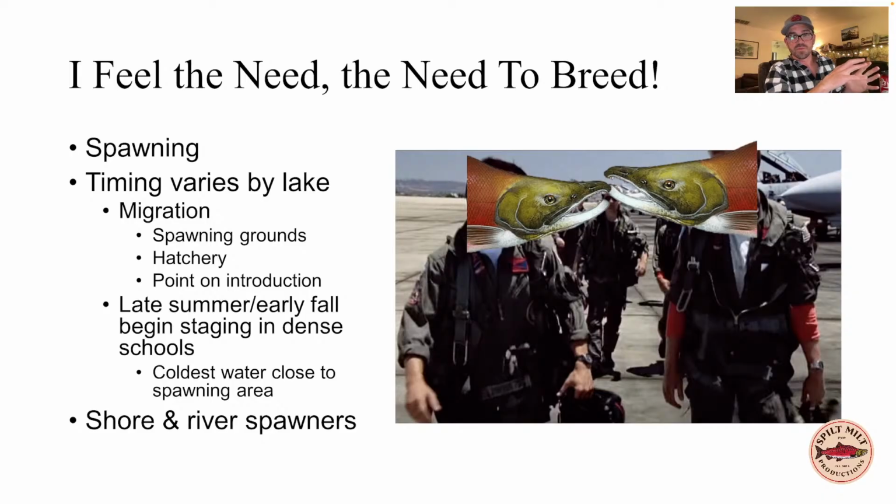This process of moving and staging will begin in late summer, oftentimes when they're still in very good condition for harvest. They're still very chrome. They're starting to get elongation of their nose, a little bit of a hump on the back, but otherwise they're still chrome. Their eggs haven't really started to get that large yet, and the males have only just started to elongate their milt sacs.